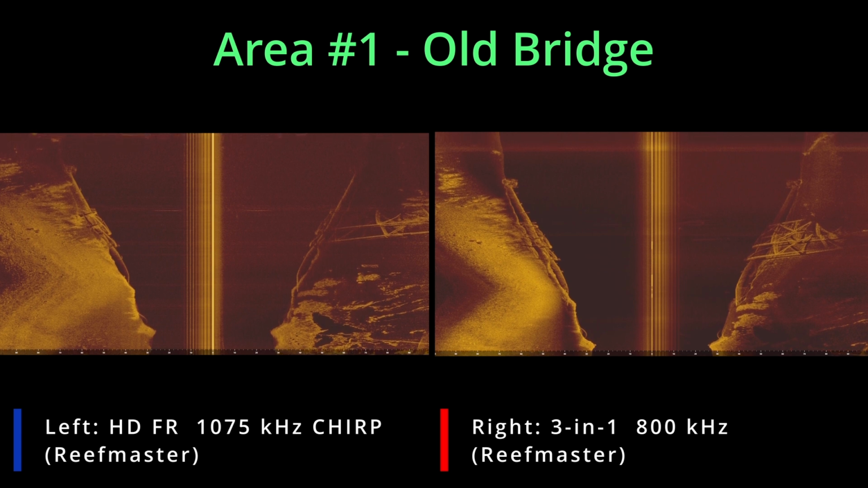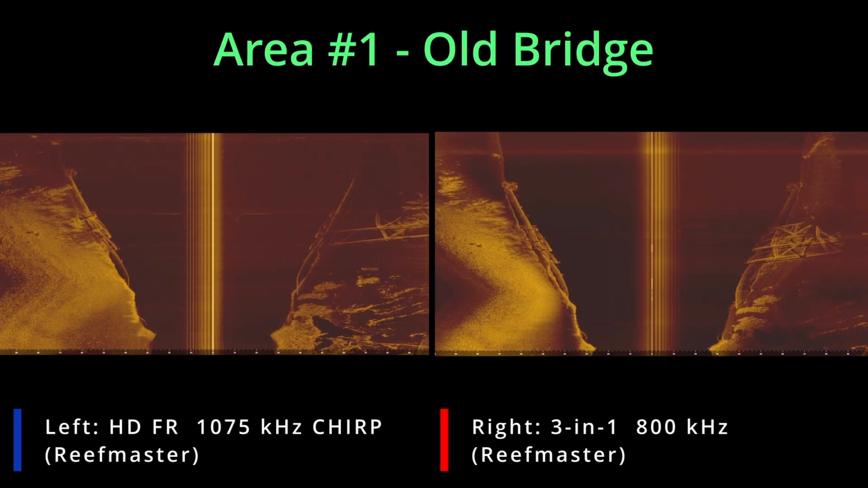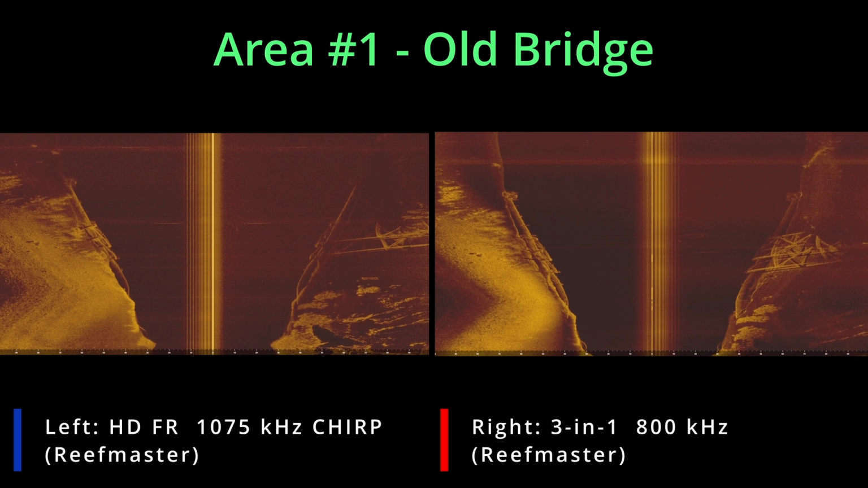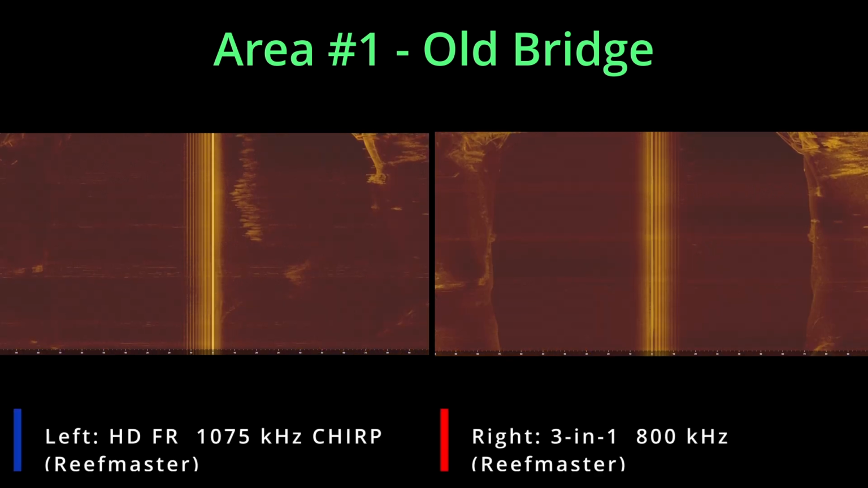Okay, we're coming up on our first screenshot. You'll hear the little shutter click. That's kind of an indicator. Always on the left-hand screen will be the Fish Reveal or the HD transducer, and on the right one will be the old 3-in-1. So just remember that. Keep consistent.